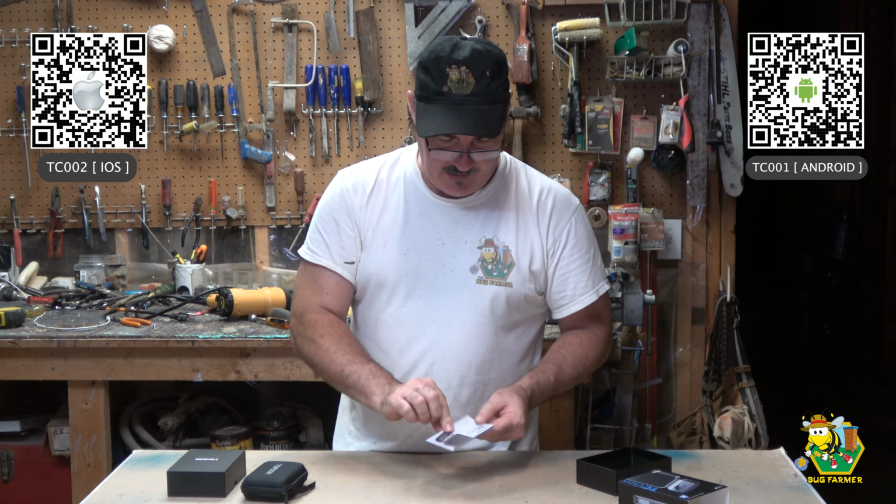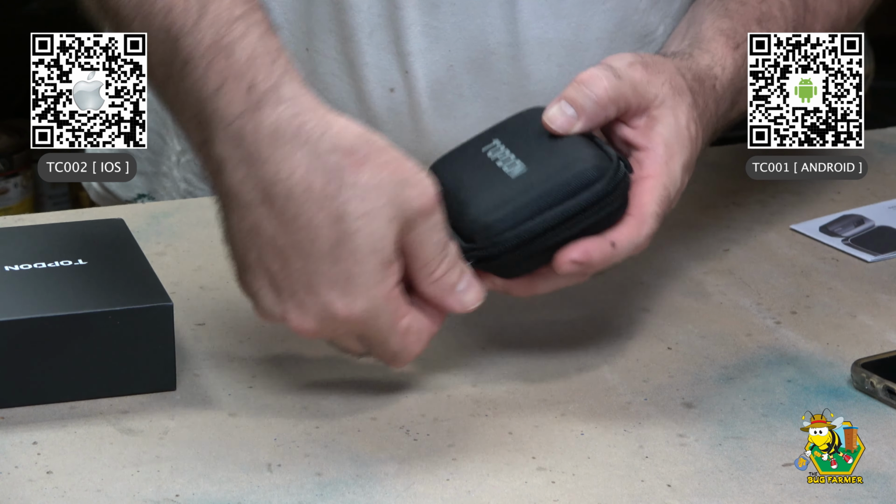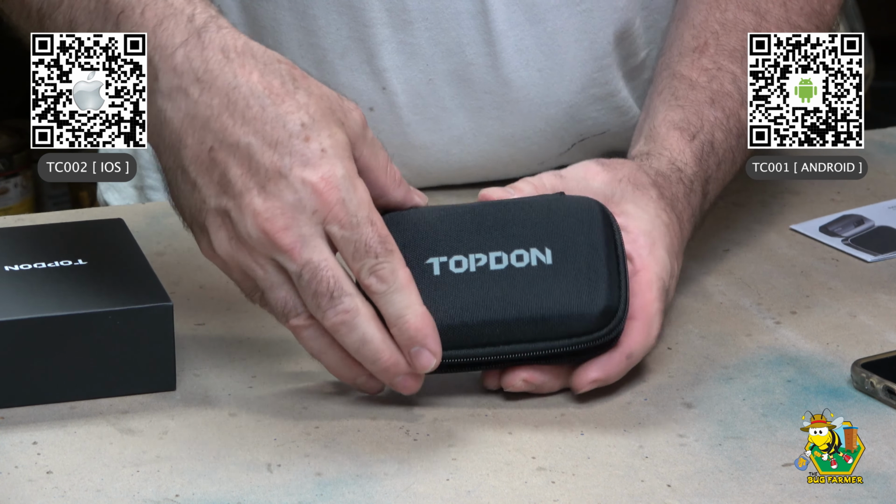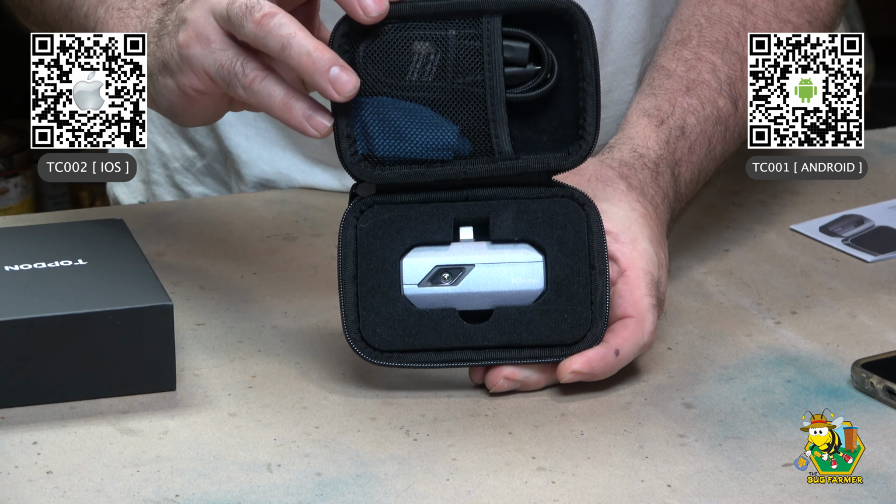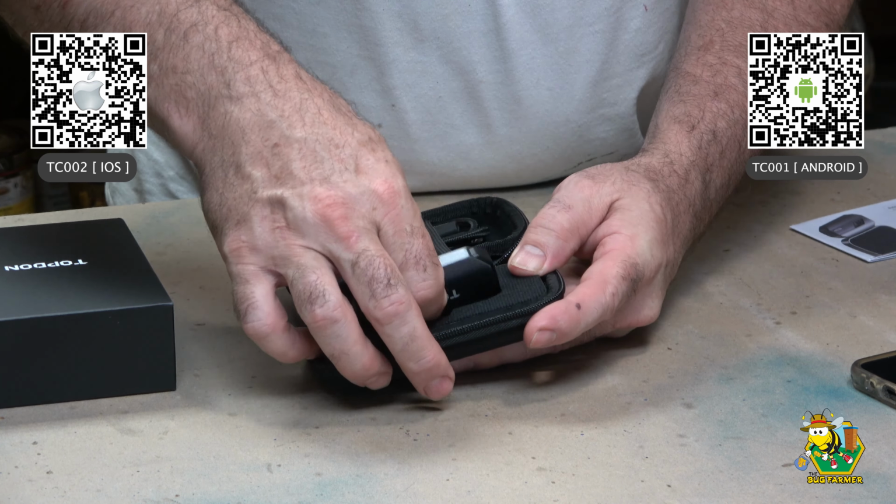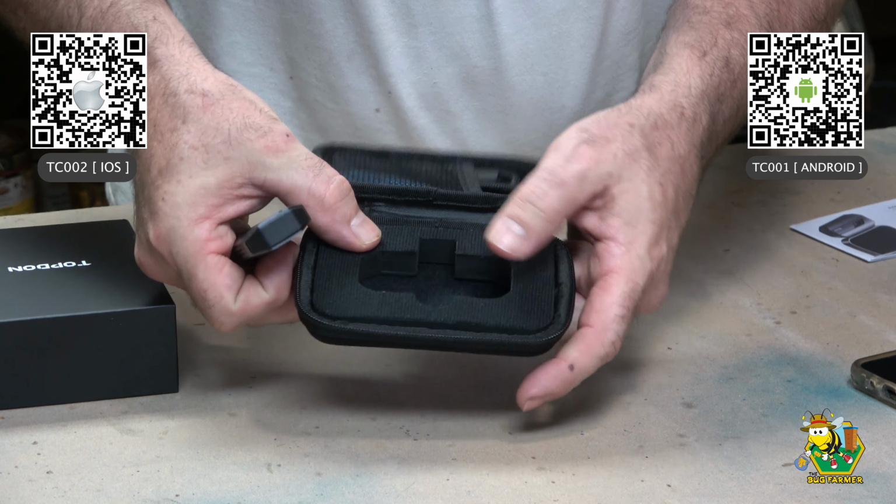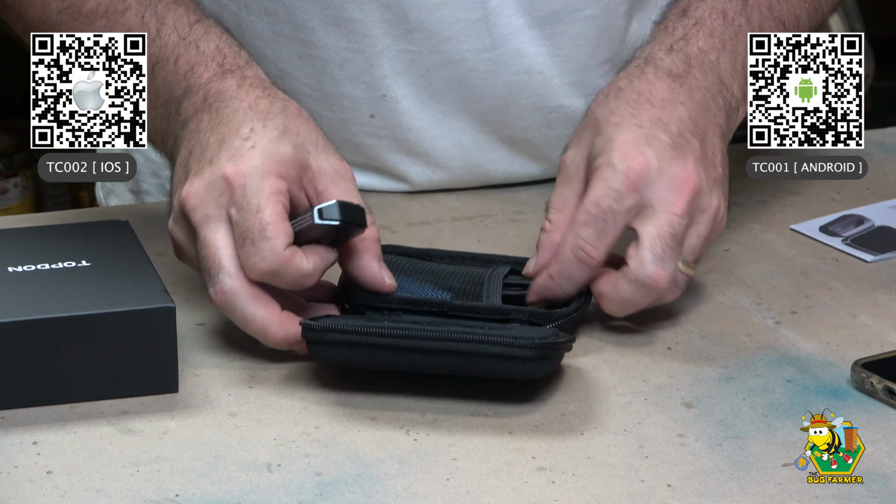We're going to get to these in a second. I'm going to look at the camera. That's what I want to see. All right, let's have a gander. And there it is. Oh, that's small. That's a lot smaller than I thought it would be. Nice case. Again, they do a good job on their packaging.